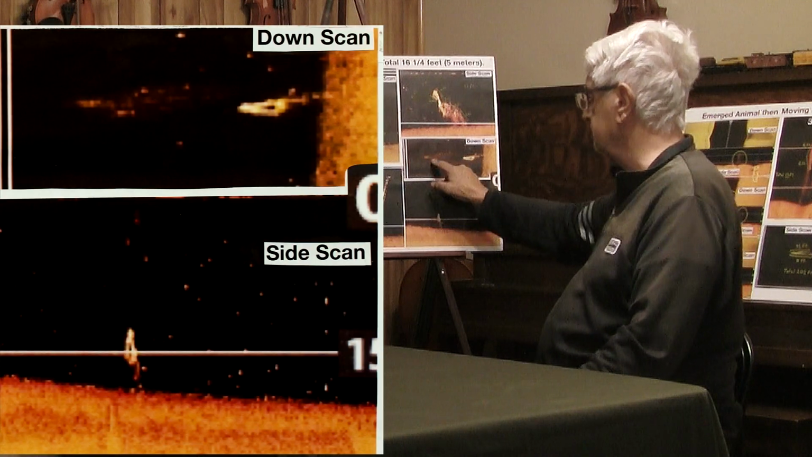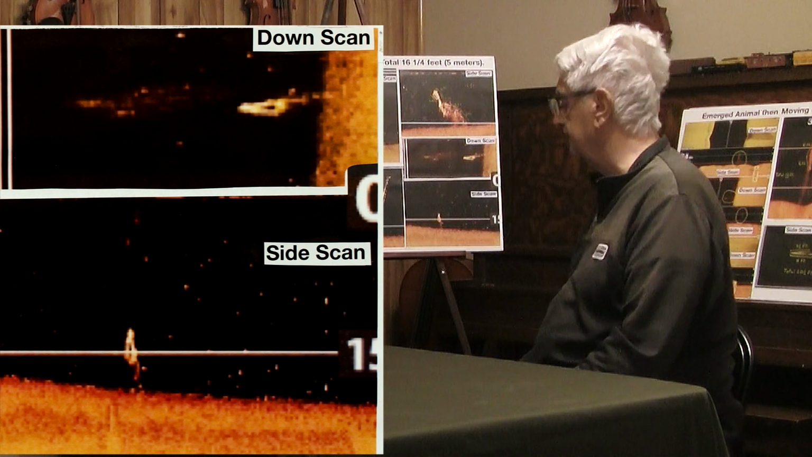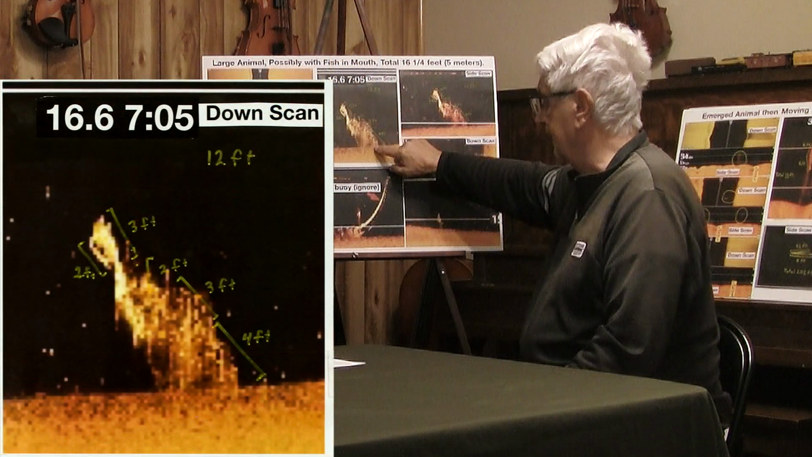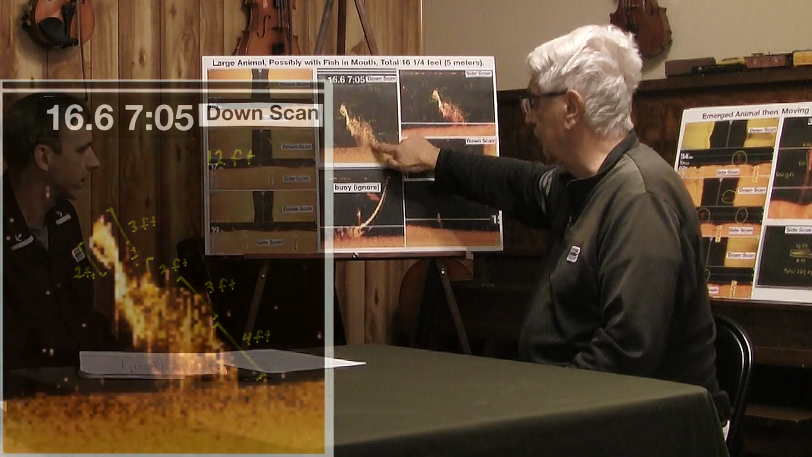I don't know. You can see some debris up here. That would be where the animal is digging straight down, throwing up debris straight up. Here, when it's coming out, perhaps it was coming out of its hole, it grabbed a fish, and this is debris from around the hole.